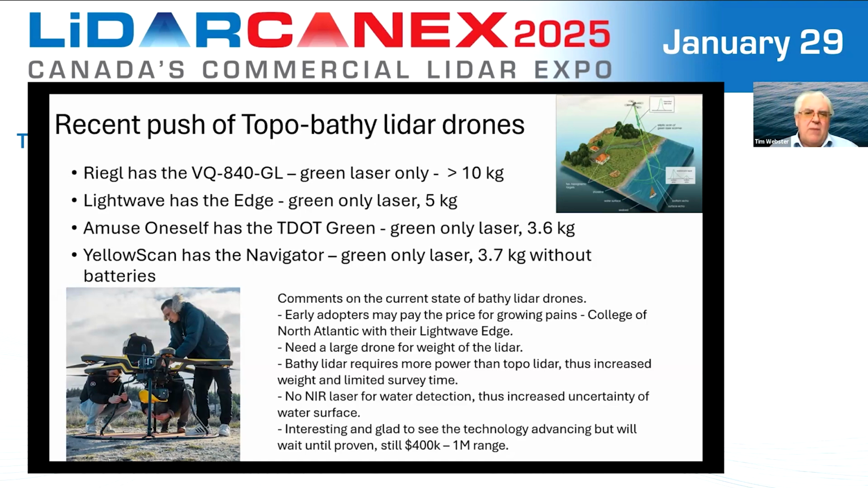So a couple of comments I'll make on these. My colleagues at College of the North Atlantic have the Lightwave Edge sensor, and they've had quite a few issues with it. So sometimes being the early adopter, you unfortunately have to pay the price as the technology evolves. So undoubtedly, as these systems evolve, they'll become better, more efficient, and hopefully lighter.